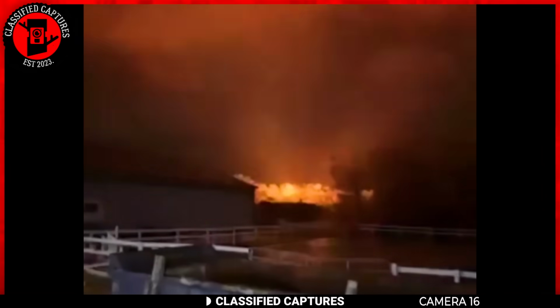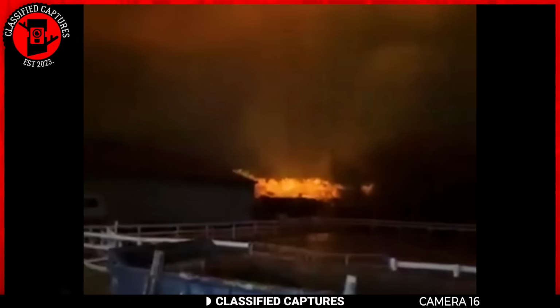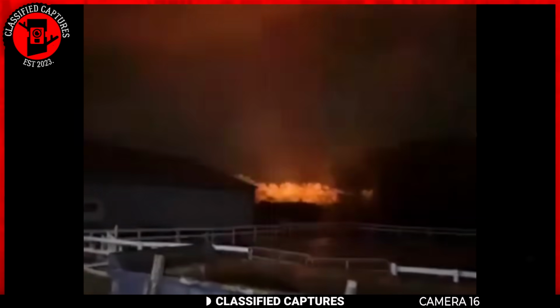But could this really be a meteor? Or is it just a sorry excuse to keep us from discovering what it truly is? If there are experts here, we'd love to hear from you.